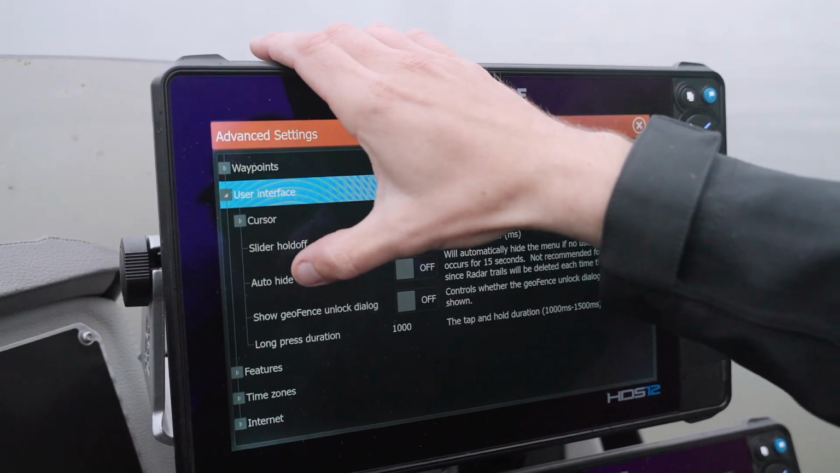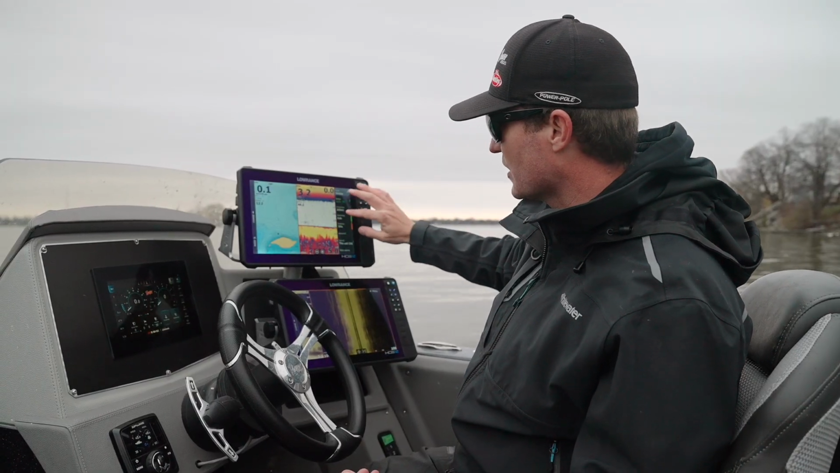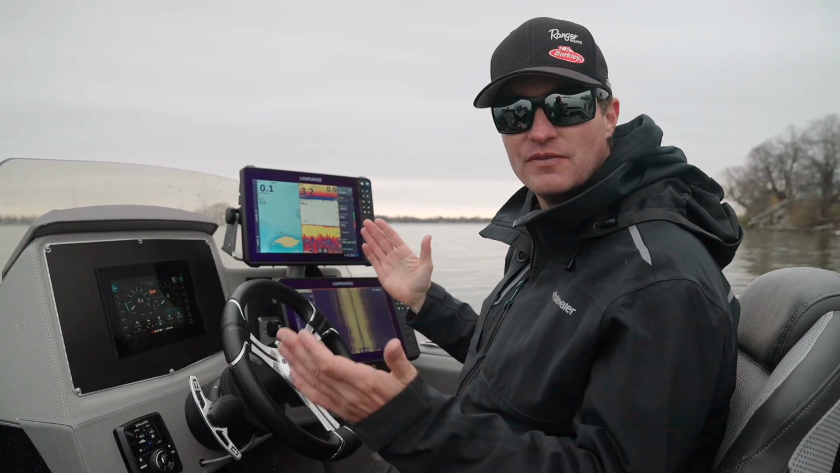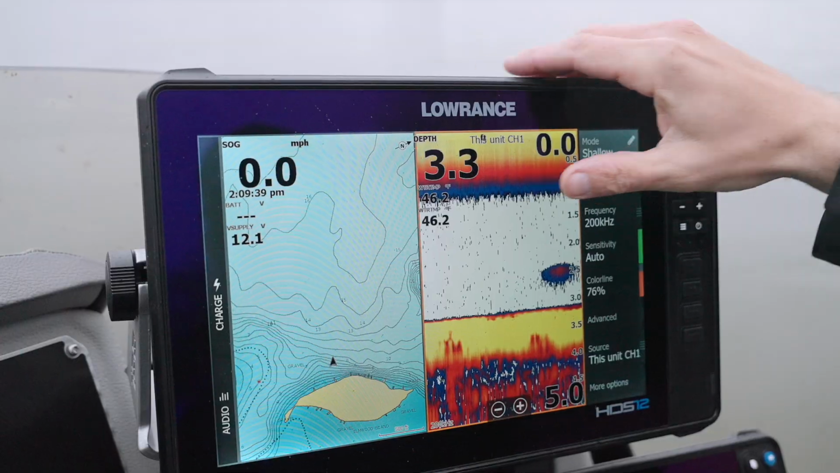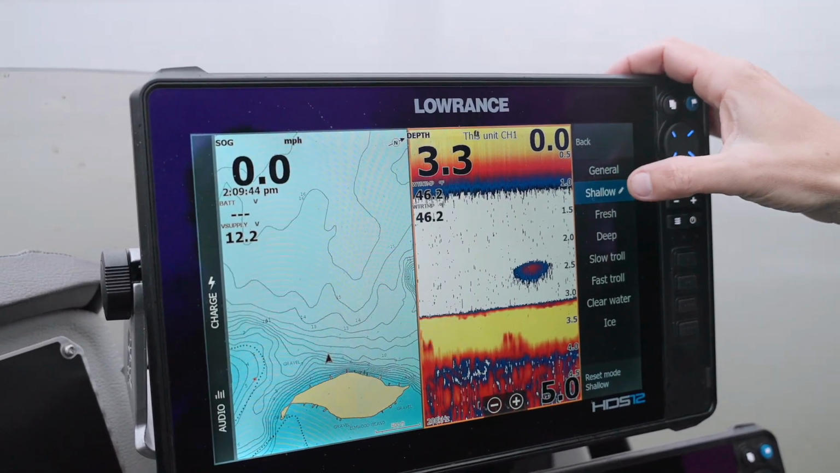The next thing in system as well, I'm gonna slide down to advanced, user interface, and put this auto hide menu to on. What this is gonna do is after 15 seconds, basically your menu here on the side is gonna slide away, giving you full view of your screen.